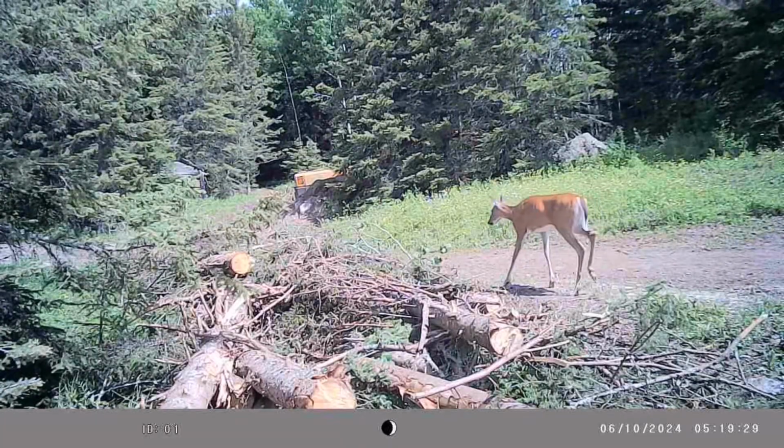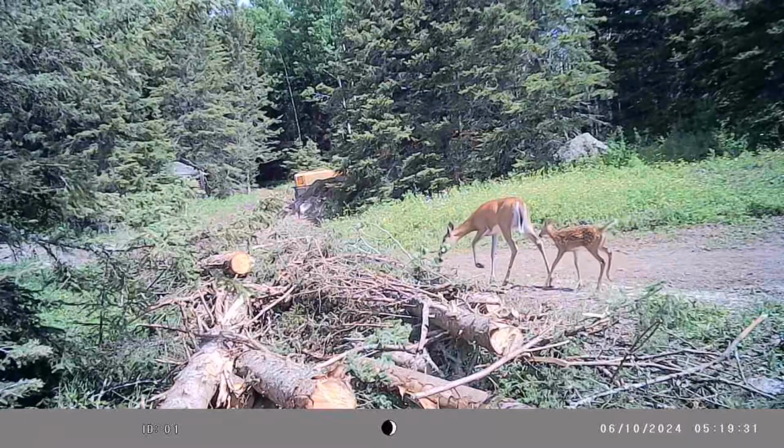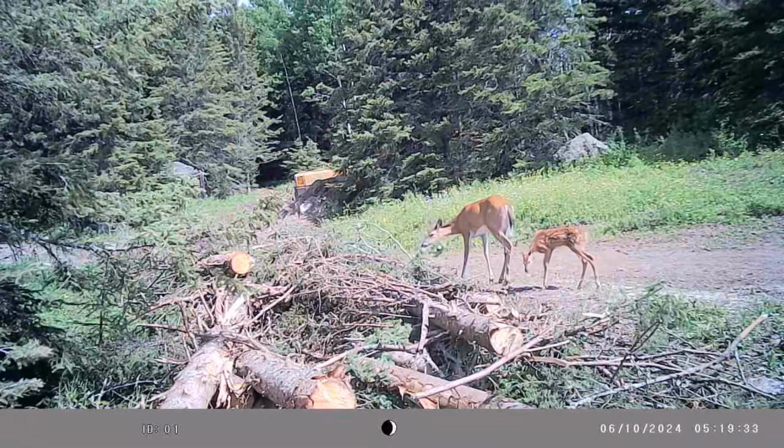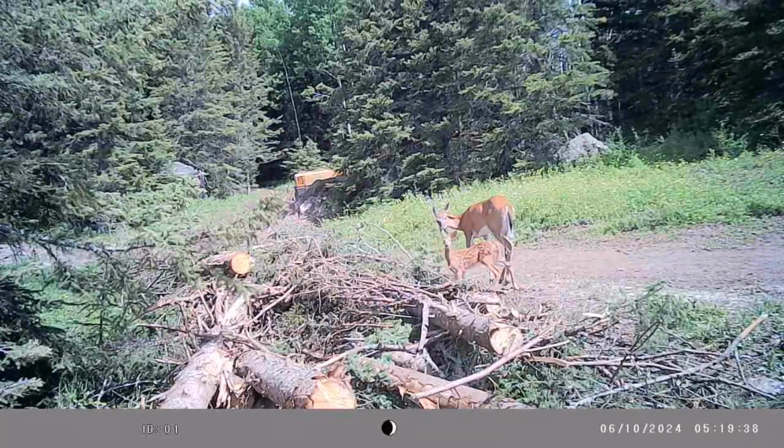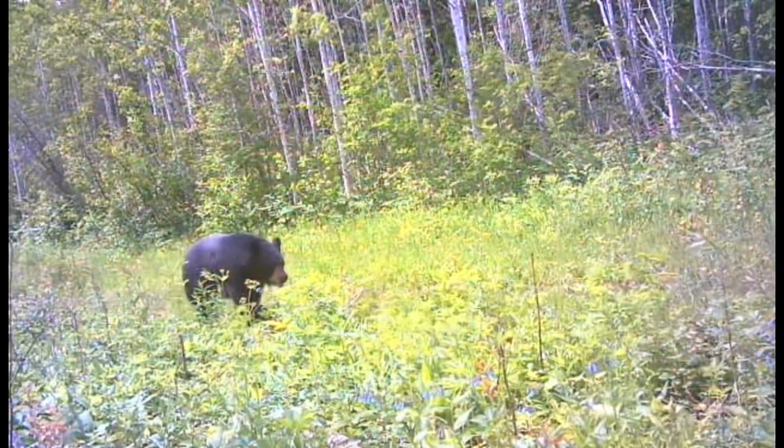We had a pack of 3 wolves. They're gone. We only have the 1 wolf. We had a pack of 3 coyotes. I have not seen them in the last couple of months, which I'm sure they're just doing their routine, and who knows, eventually they'll come back.